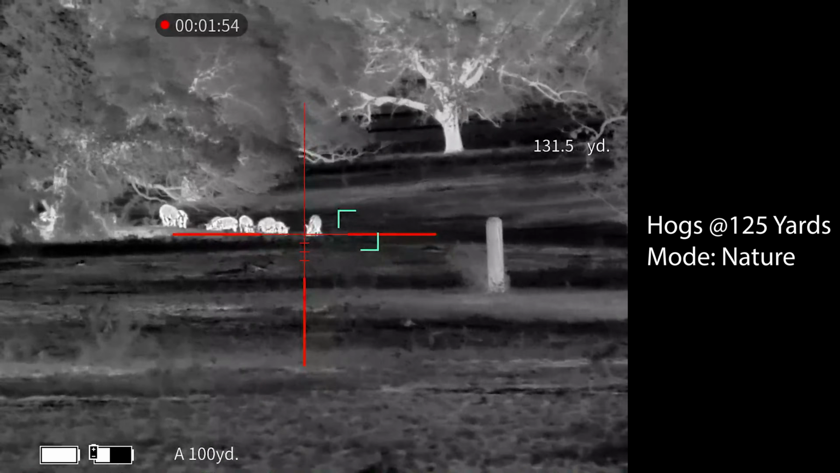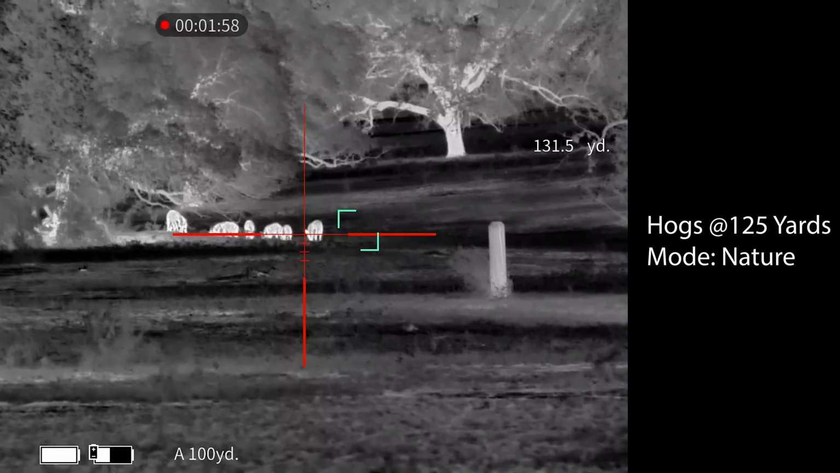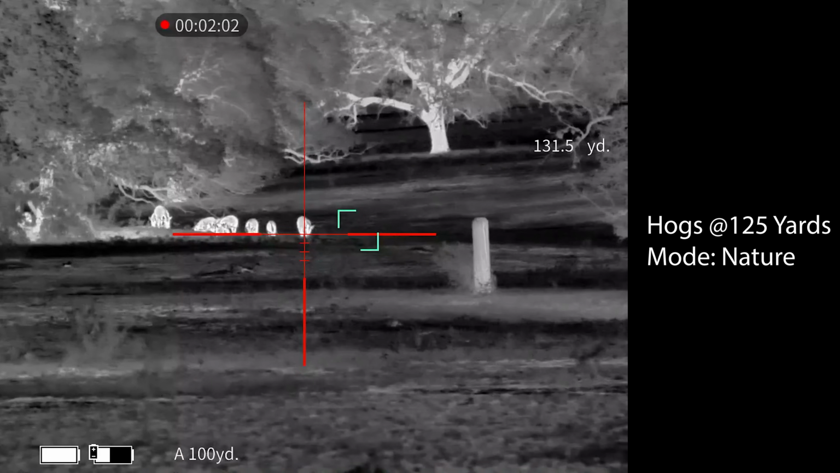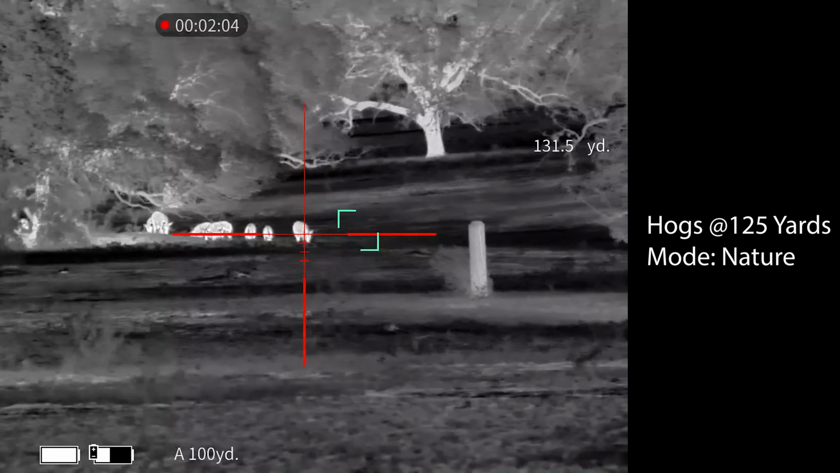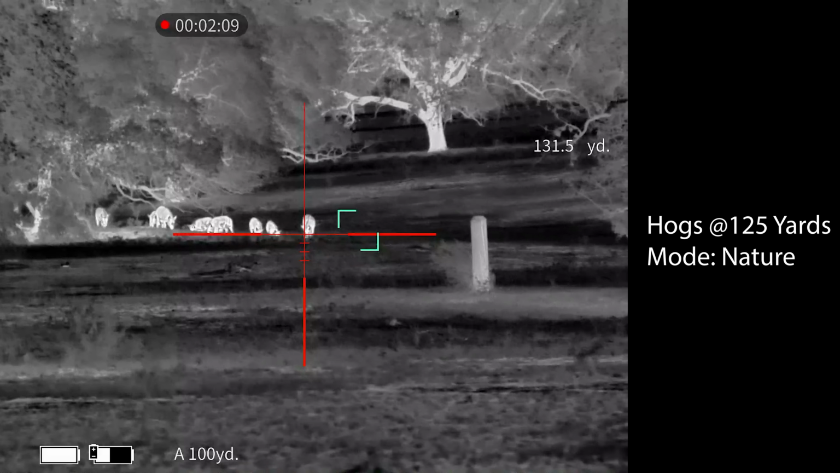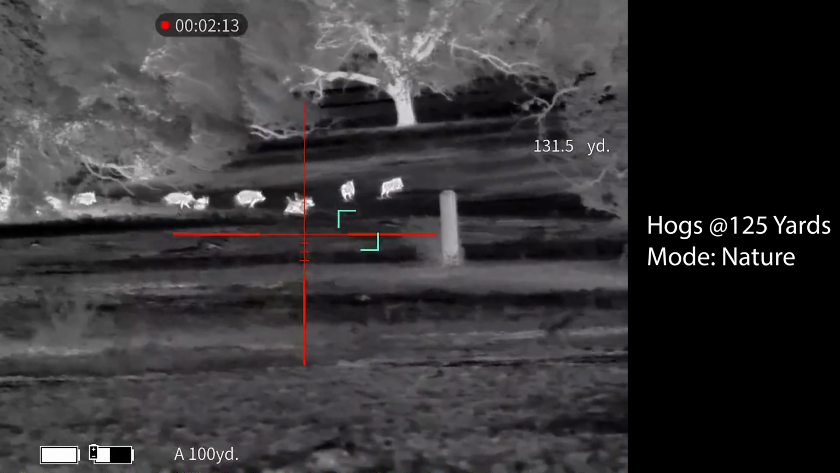And then there is the highlight mode, which is going to basically drop the contrast of your environment and really make the hot spots in your environment pop. So I'm going to annotate the distances and the mode of the sample footage that I have collected for you, in addition to what you've seen overlaid in the rest of this video, for you to kind of draw your own conclusions and make your own decisions on.